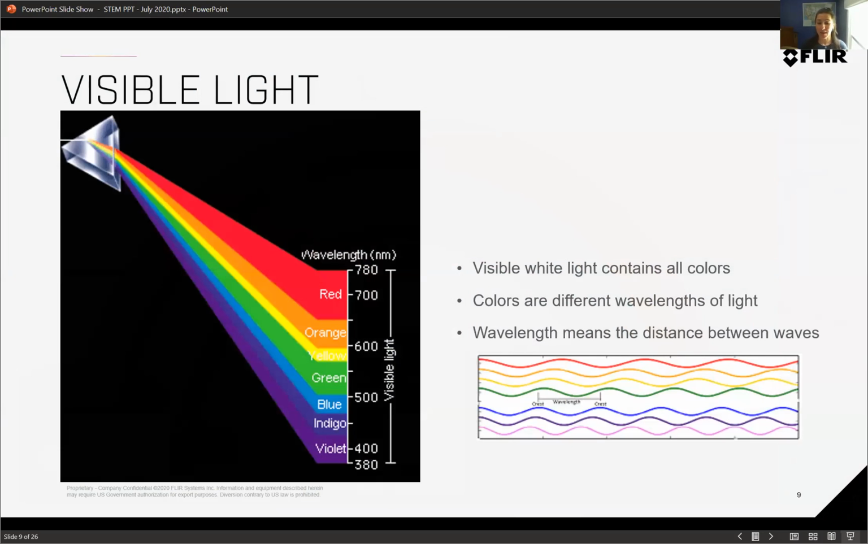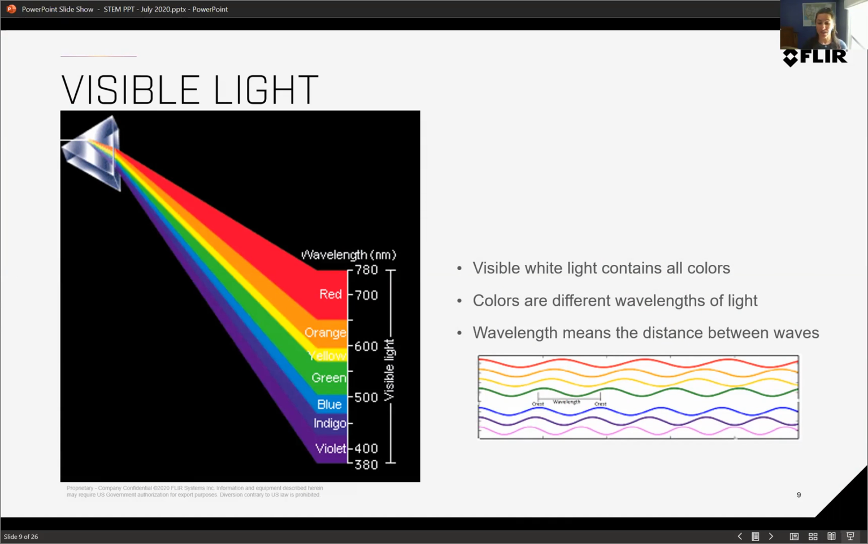And it's actually made from breaking up white light. So, you know, the light that comes out of your light bulbs in your house or your flashlight on your phone, that's all just regular white light. But inside of that white light are actually all of these different colors. And whenever they combine, that's what we see as white light. These colors, the red, the orange, the violet, are actually different wavelengths.